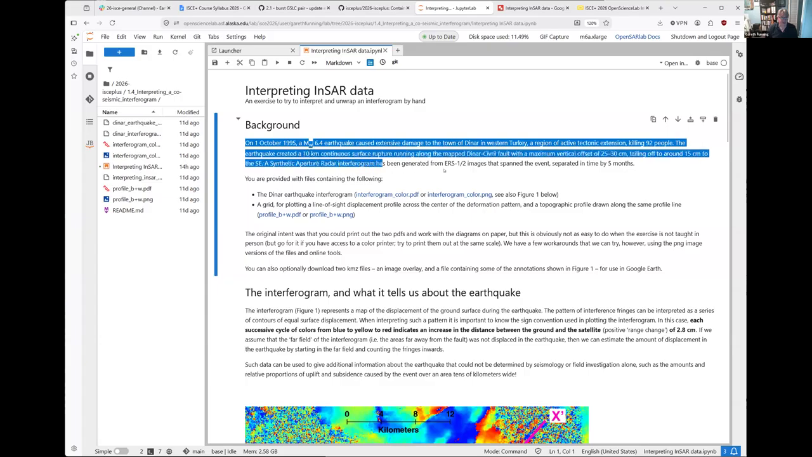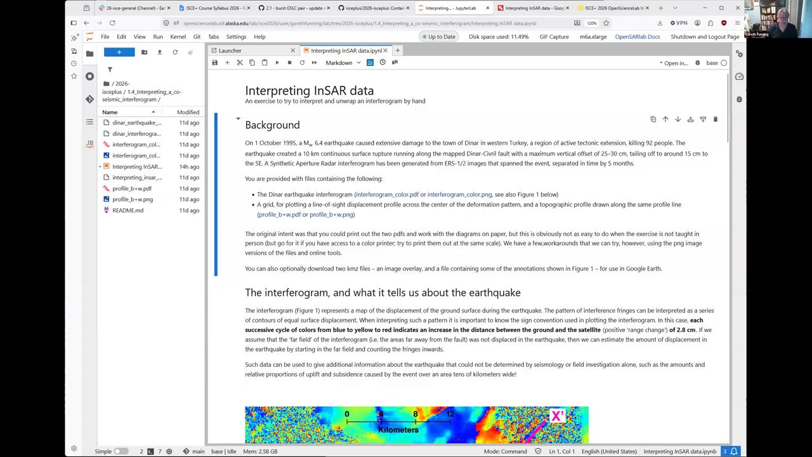We have an interferogram of an earthquake that happened in 1995. So this is actually a pretty old interferogram, but it's a nice example because it's big enough to be slightly complicated without being unwieldy, having too many fringes to look at. It's an interferogram of an earthquake that occurred in the region of Western Turkey near the city of Dinar.